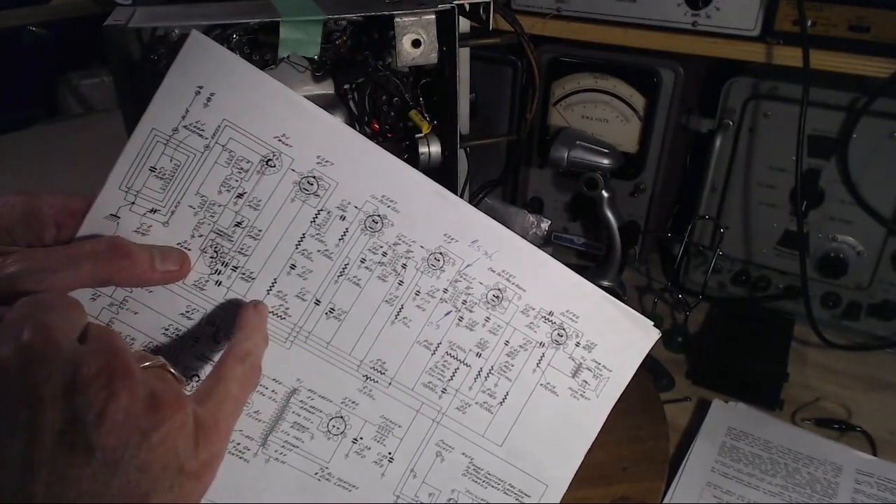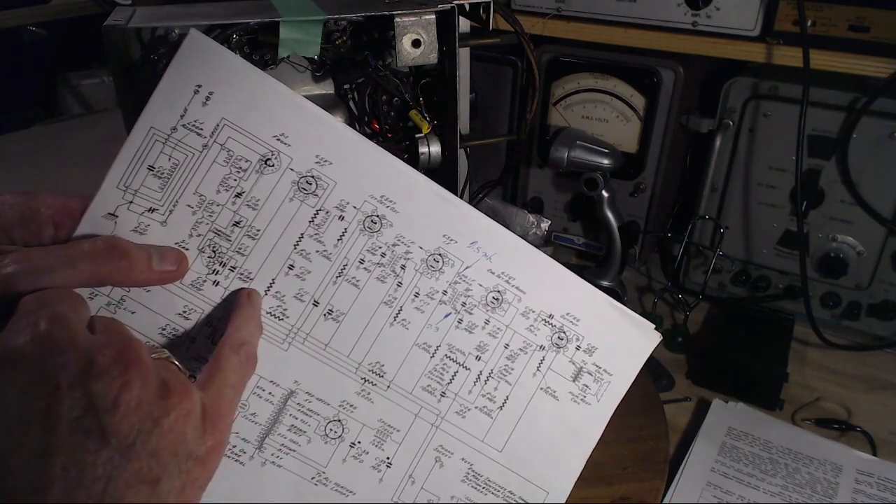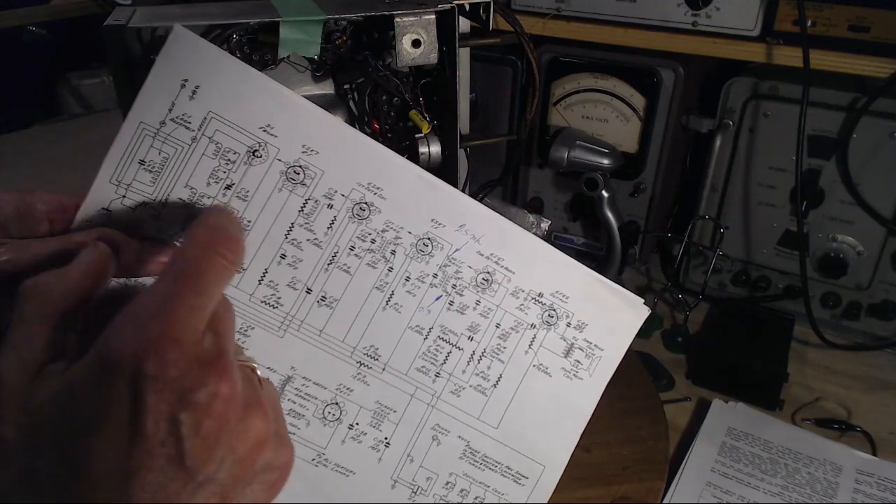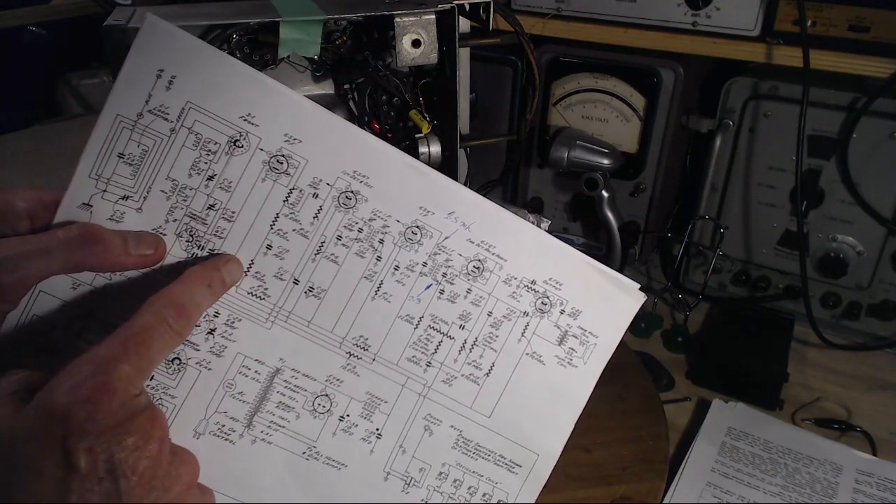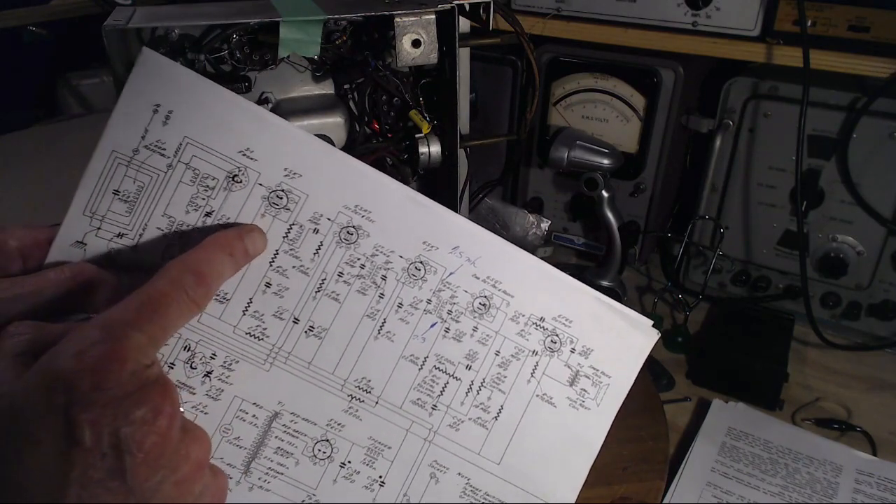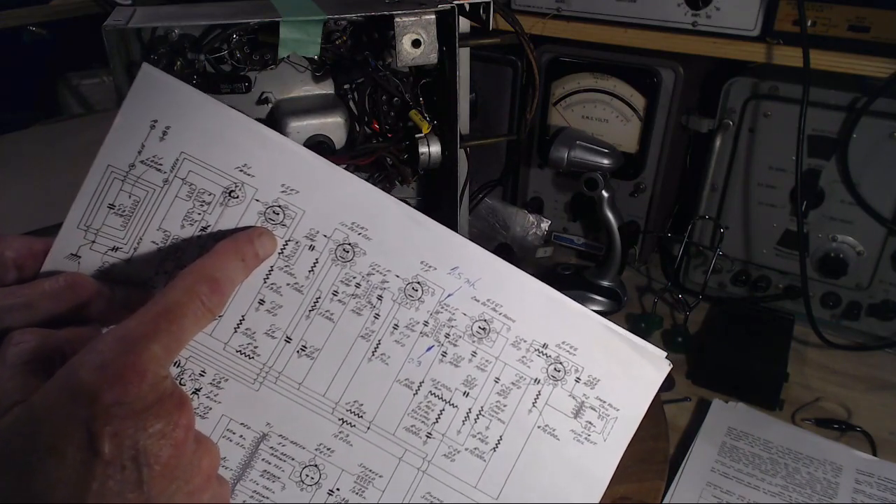10,000. And look, that's right in line with this guy and this guy. So, let's see, 10,000, and this is 4,000 and 5. So half the power, 4 times as much power is being developed in here. Is that right? I squared R?